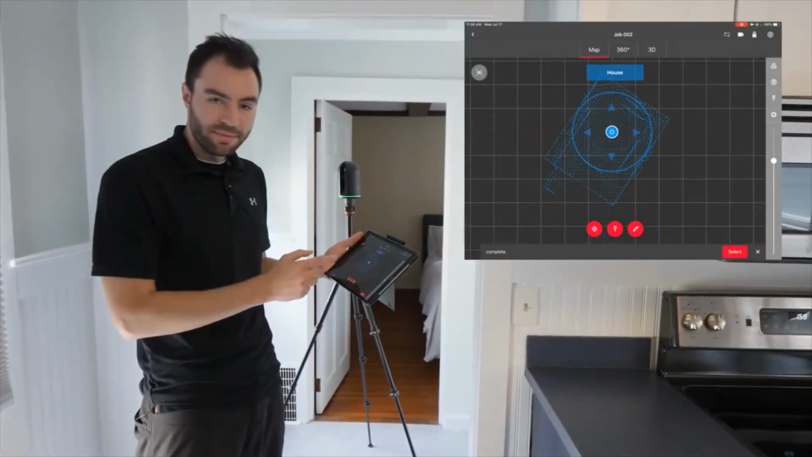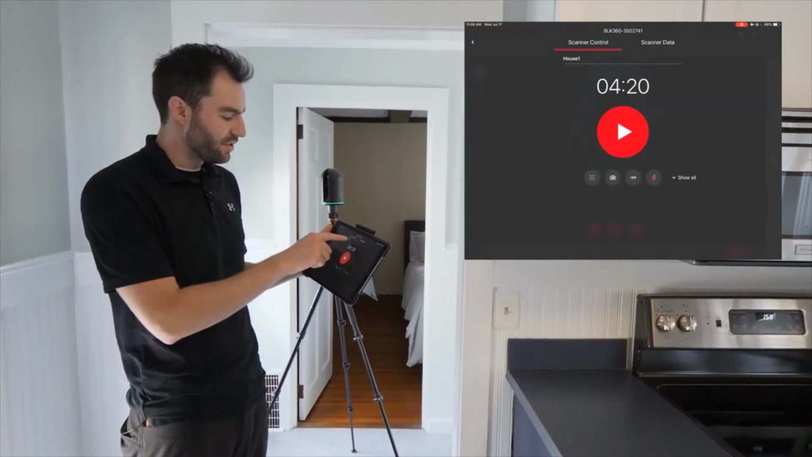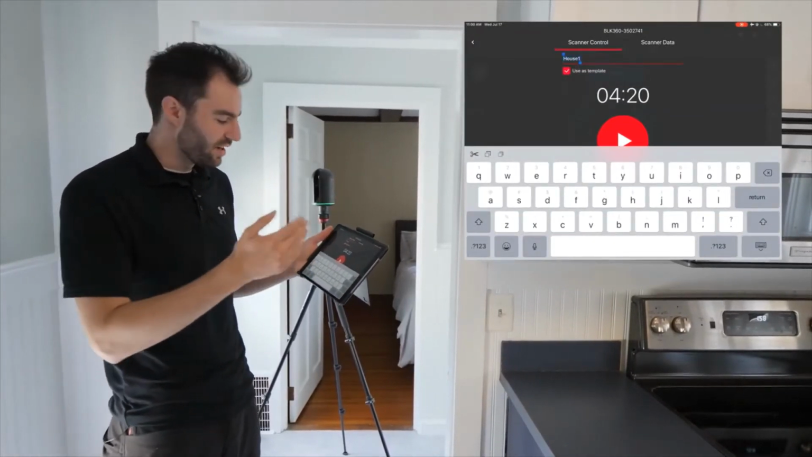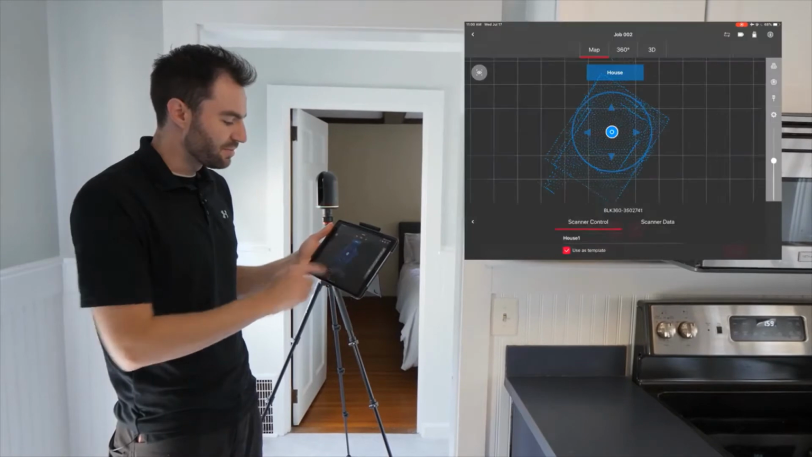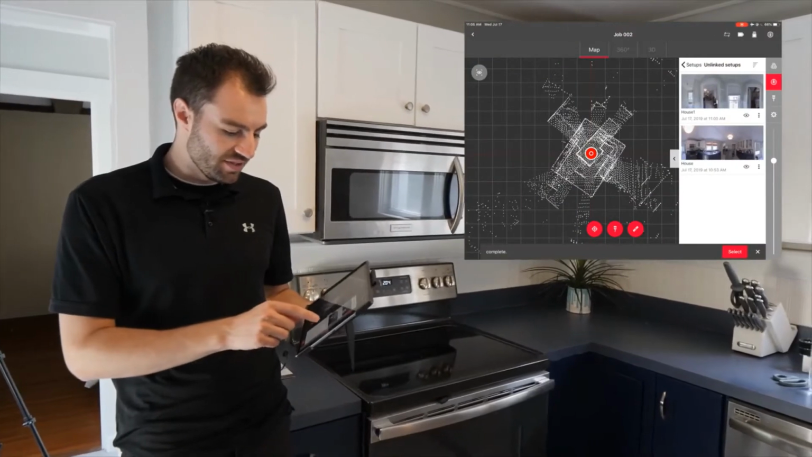I'm going to tap on the target again to start a new scan. You can see that it used my initial name, house, and then added a 1, so it's going to iterate through the name if you want. I like those settings, so I'm going to keep them the same, and I'm going to press play to start another scan. Alright, so the second scan just finished up and transferred over. You can see I have 2 different setups here.